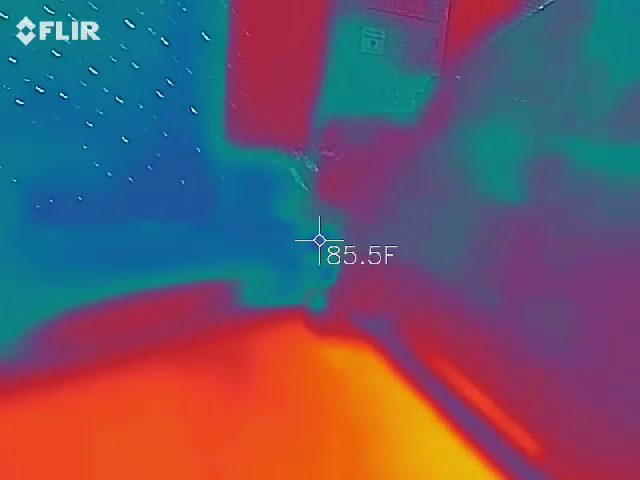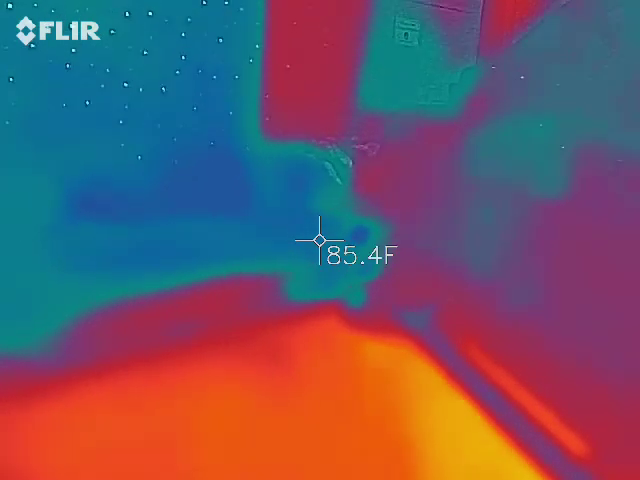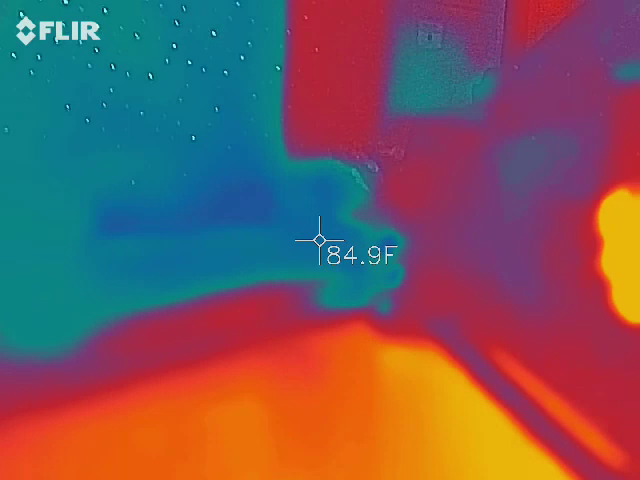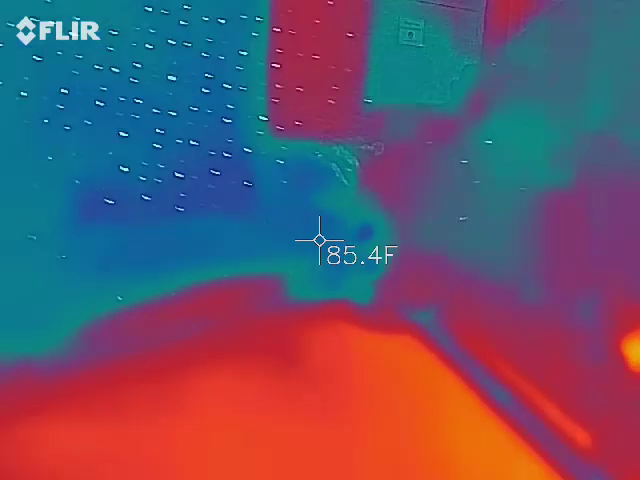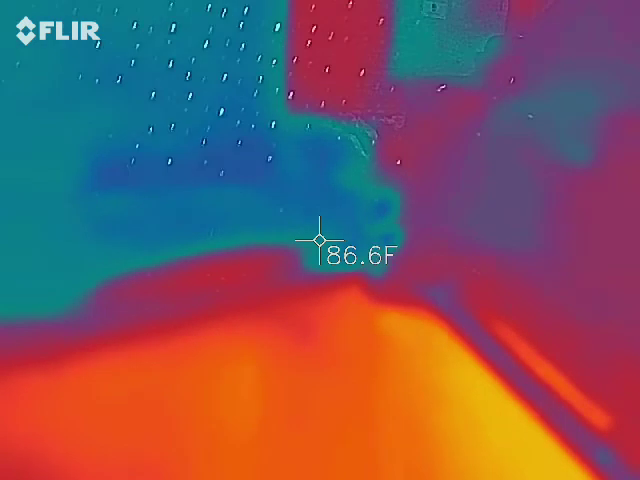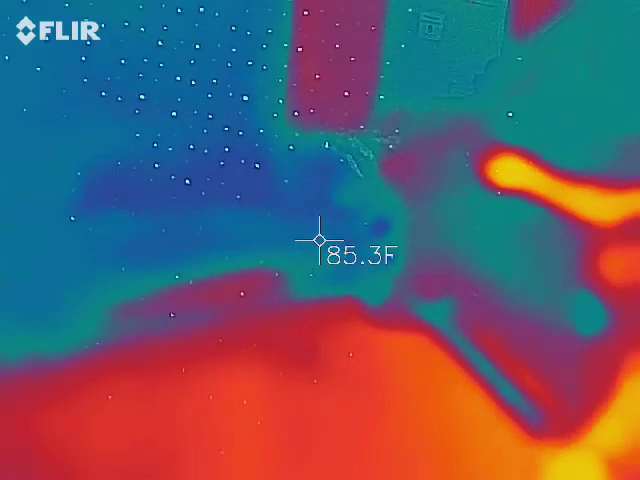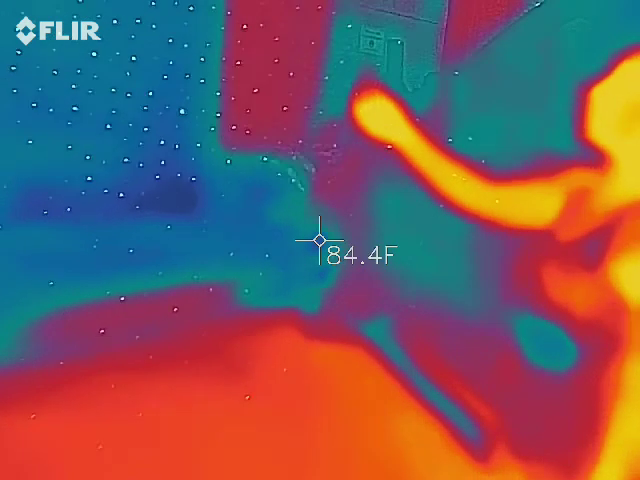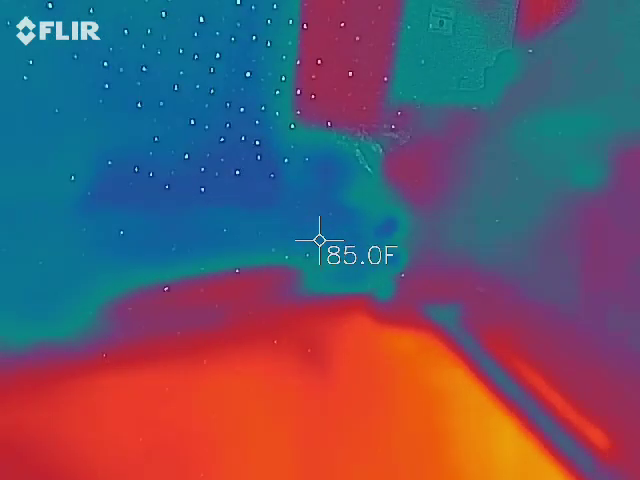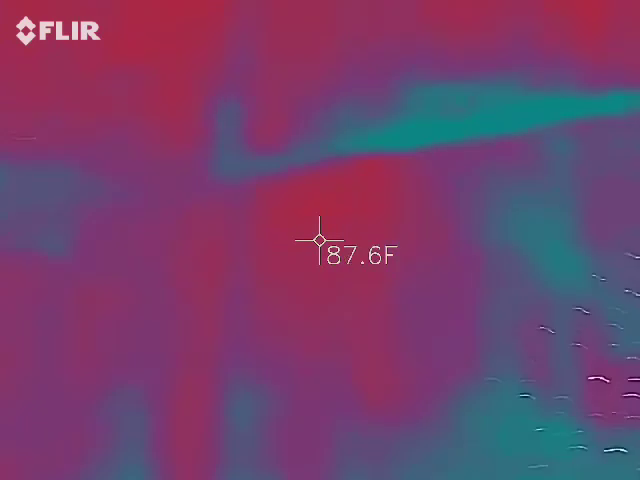Actually, good. What are those green things called? I think there's something down here in the corner. Is the spirit sleeping? That'd be dope. Oh, right here. Maybe I should get closer. It's 86. But see that dark blue spot? Oh, my meter's going erratic. It dropped down to 84. But see how it's that one dark spot there? He got 80. Oh, right here.